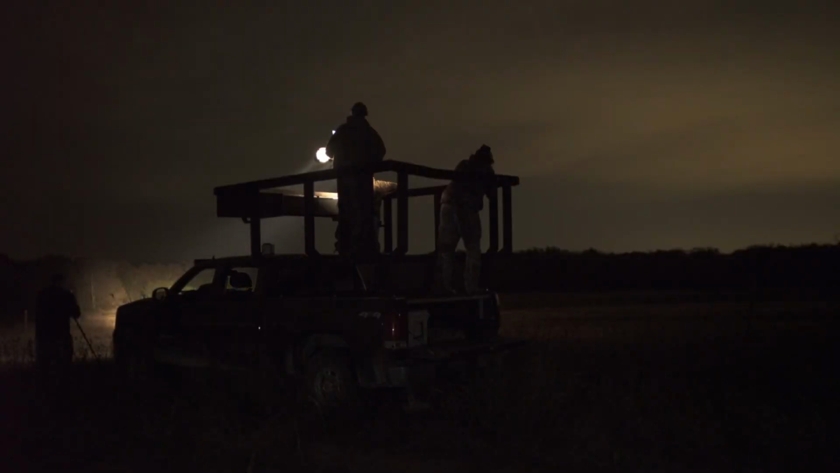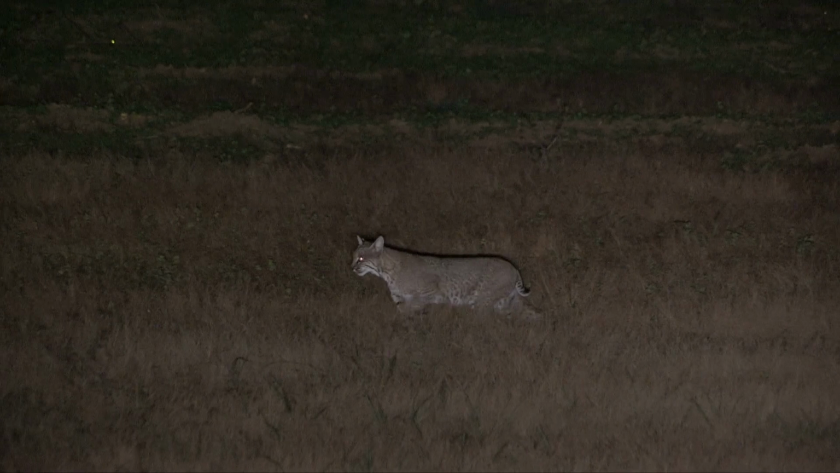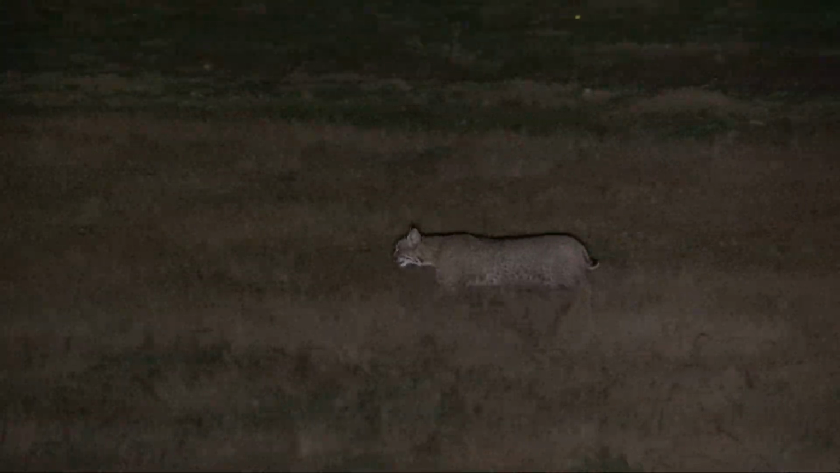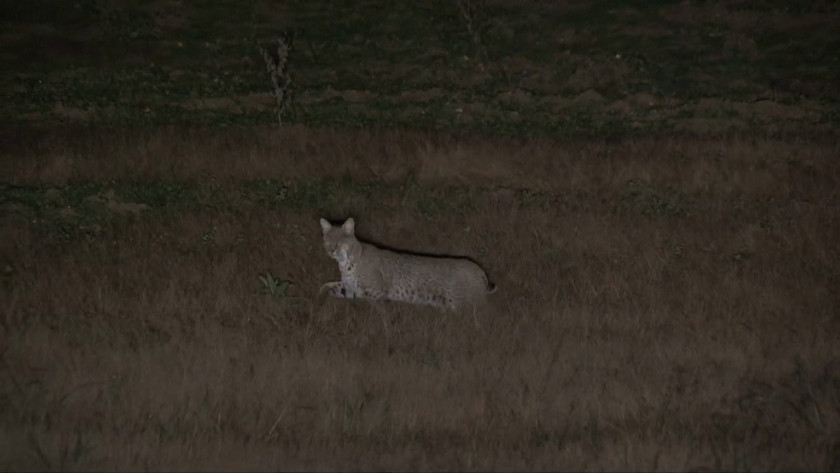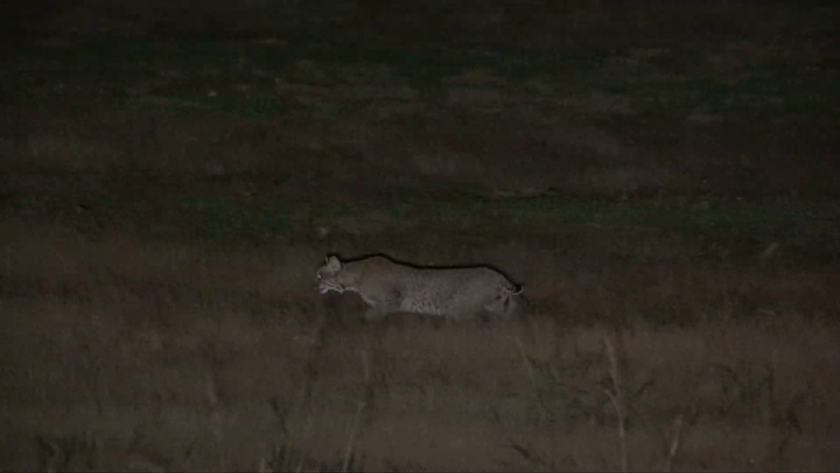Your odds go up tenfold of getting an animal in close by triggering that predator's natural instinct to go to food before you ever hit them with a light. That instinct they're all born with will almost always supersede what danger they may perceive when hit with a light, as long as they haven't been previously educated by a light and already see it as danger.